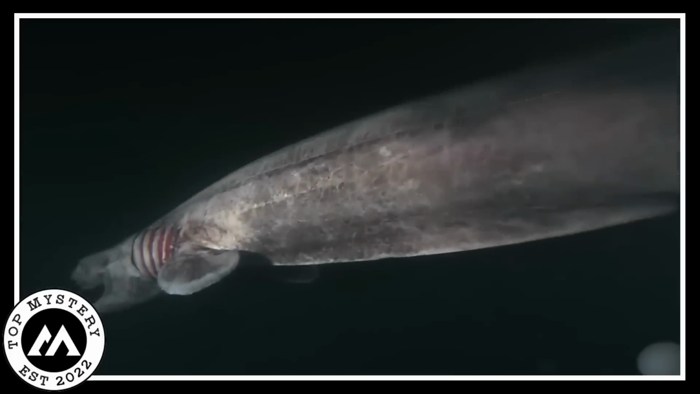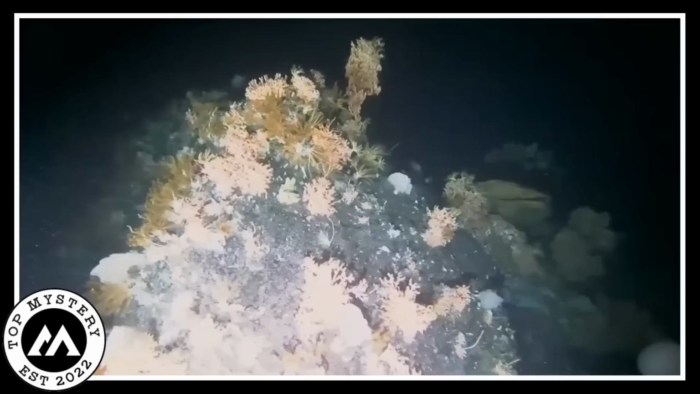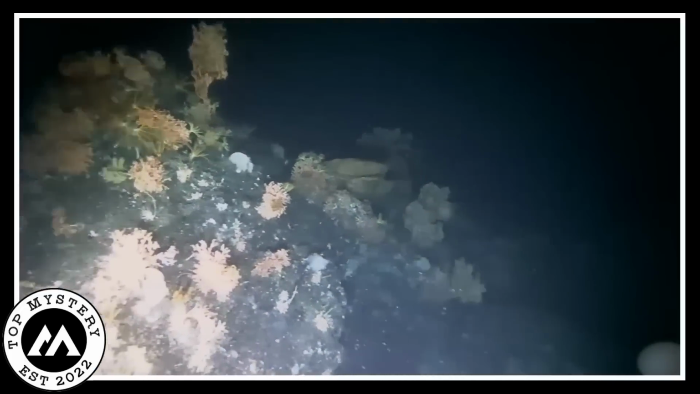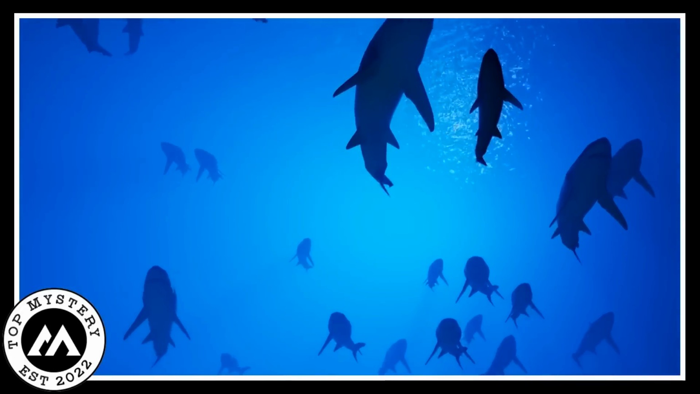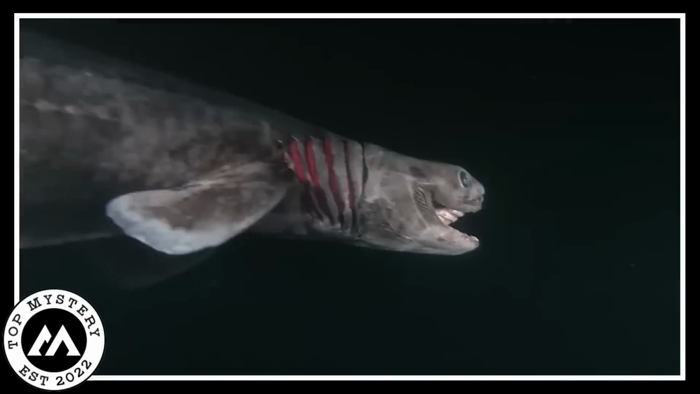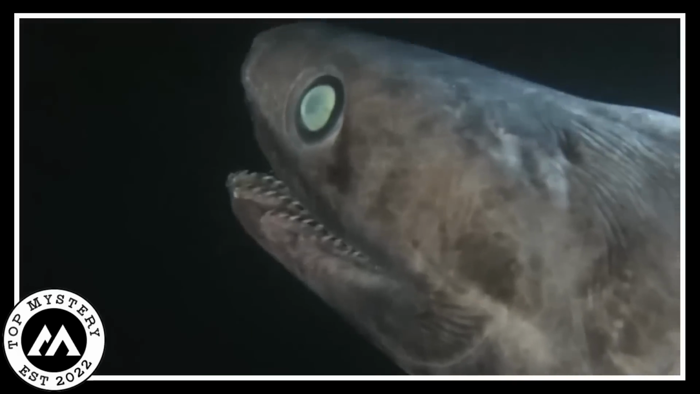The Frilled Shark. In the super deep ocean where sunlight hardly goes, some curious scientists found something really strange: a frilled shark. This creature had big eyes and lots of sharp teeth, making it seem like it's not from our world.